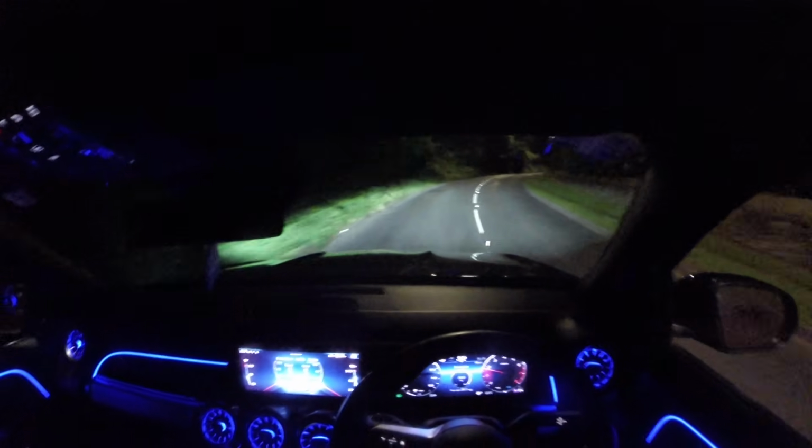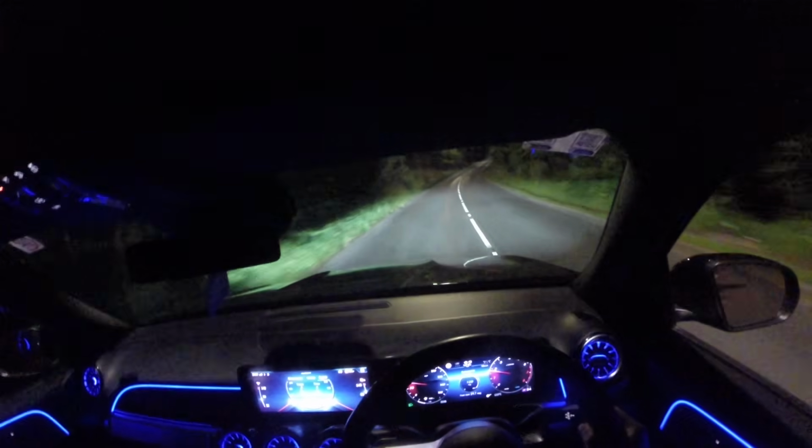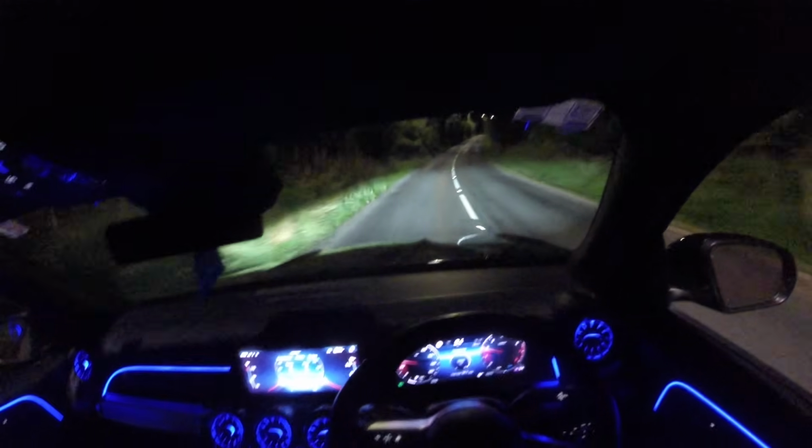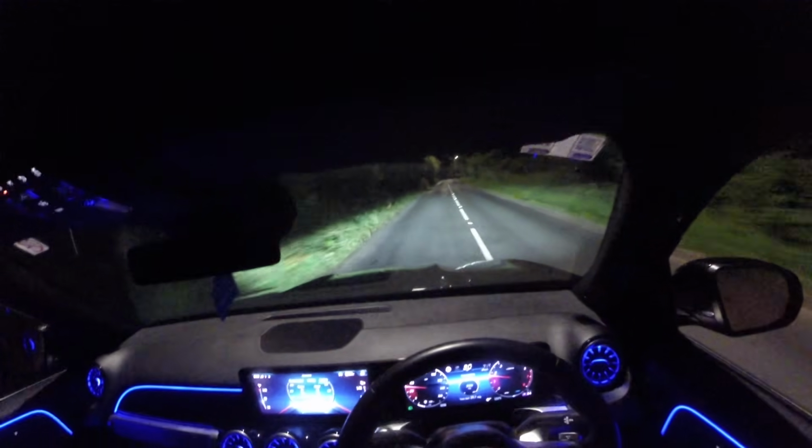Really nice ride, very comfortable, very nice. I just wish I had more power. Well, on these roads it's alright. When you take on a motorway, overtaking and stuff, you're going to struggle. That's all.